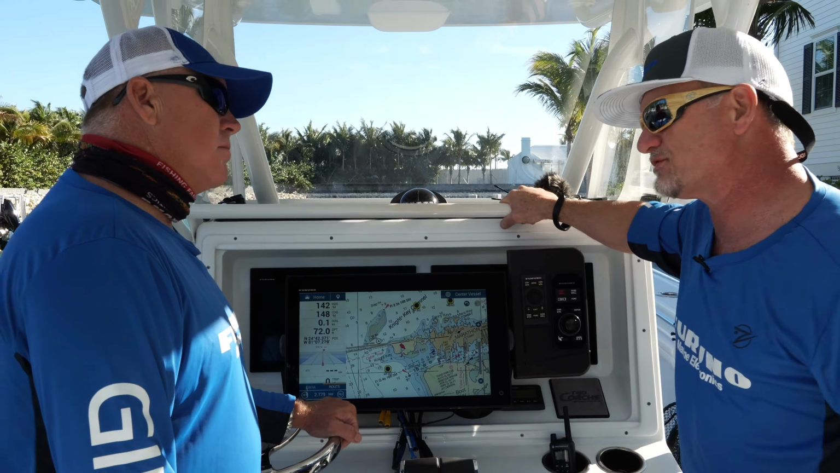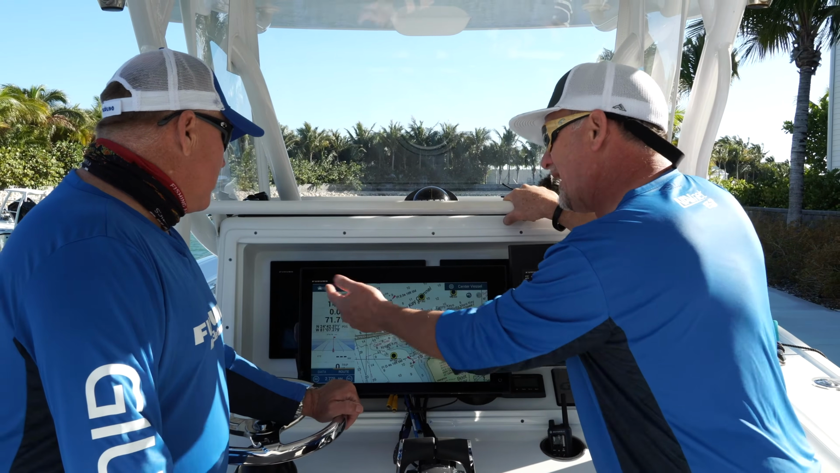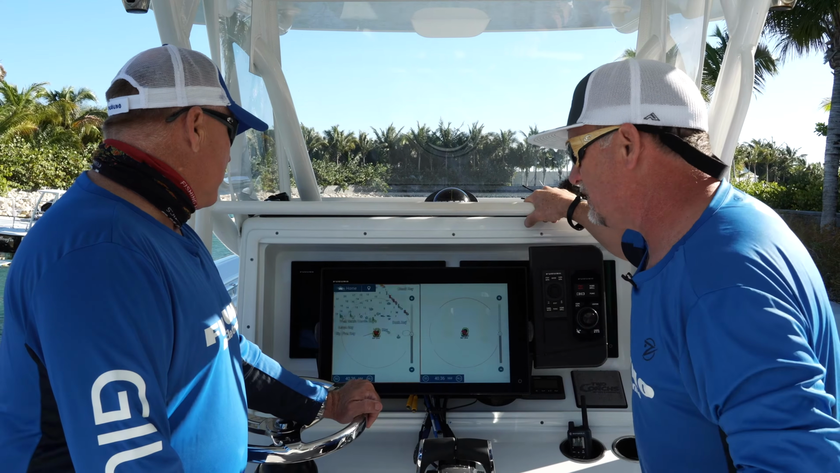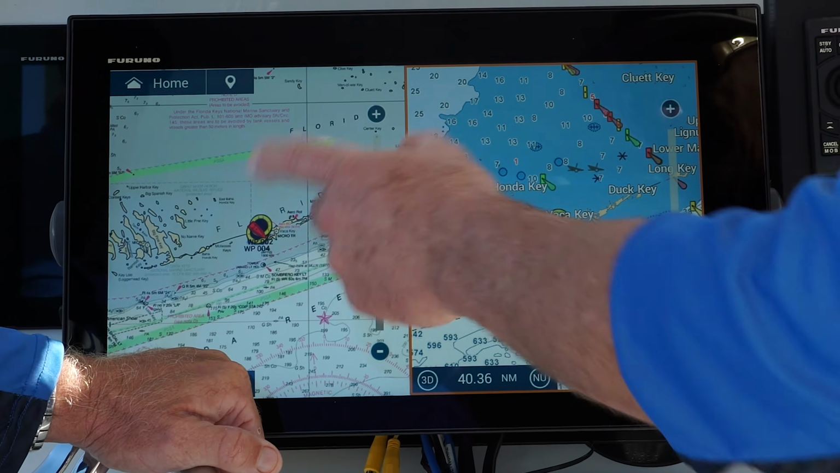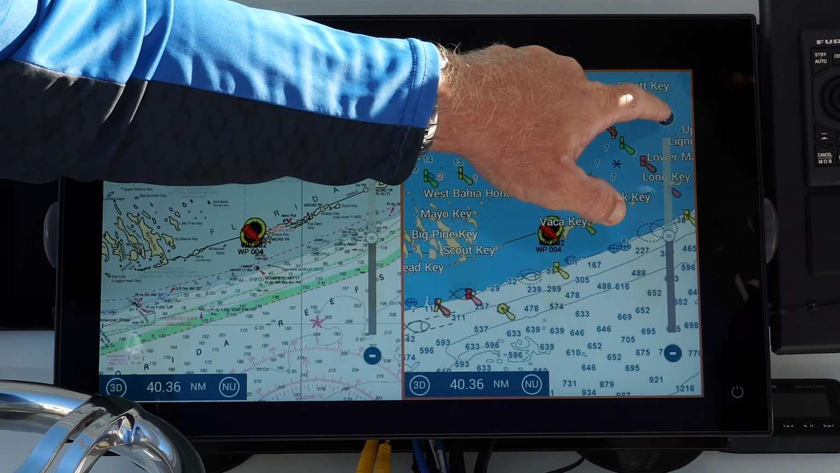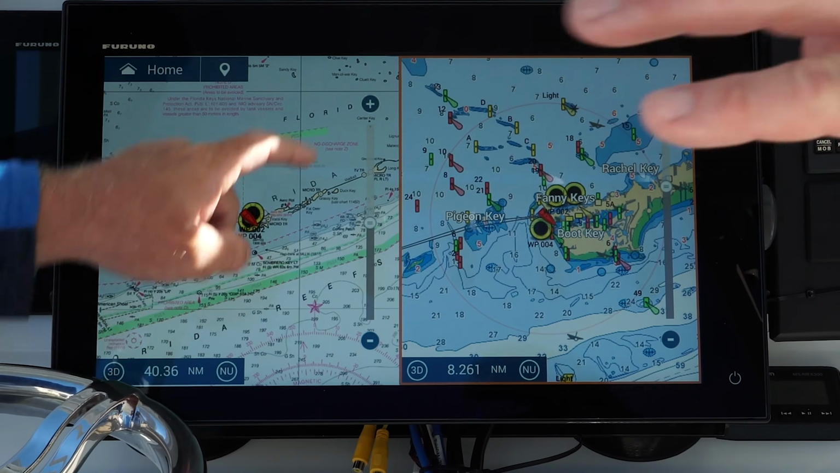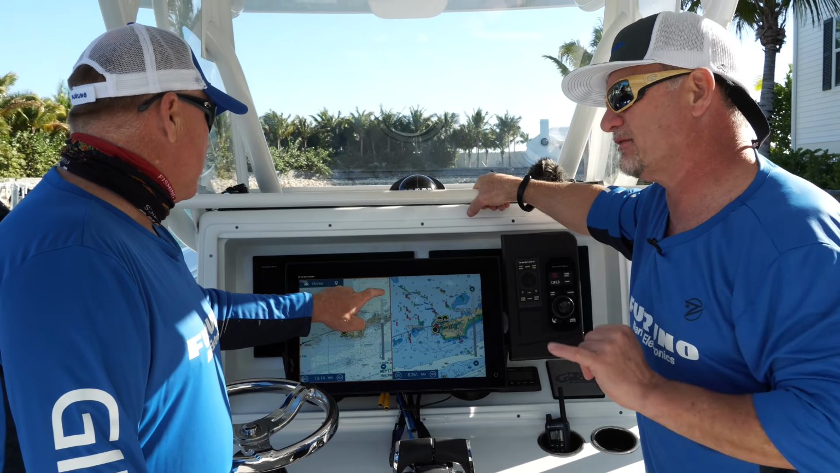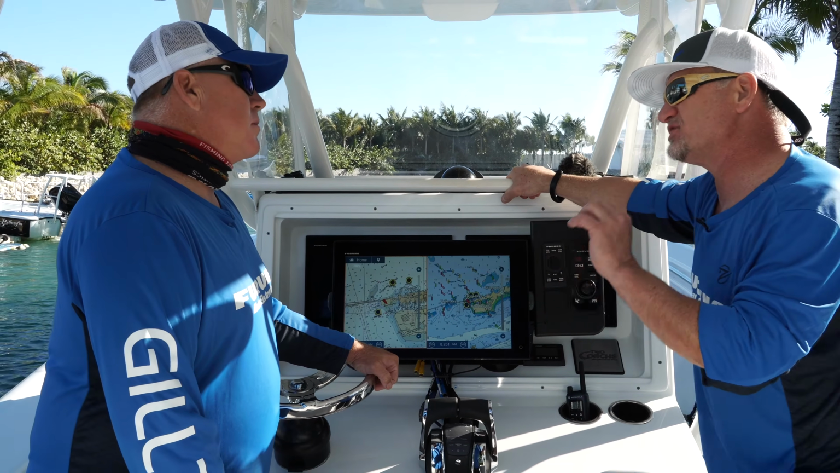If you prefer raster charts, no problem. If you want to look at a raster chart and a vector chart side by side, I can just bring this up. Side-by-side charts, switch one over to raster and one over to vector, and no problem. There's a raster chart and a vector chart of the same area. Awesome. Additionally, we also build in all the Navionics charts that even our competitors have, all the C-MAP charts our competitors have, as well as the C-MOR charts.